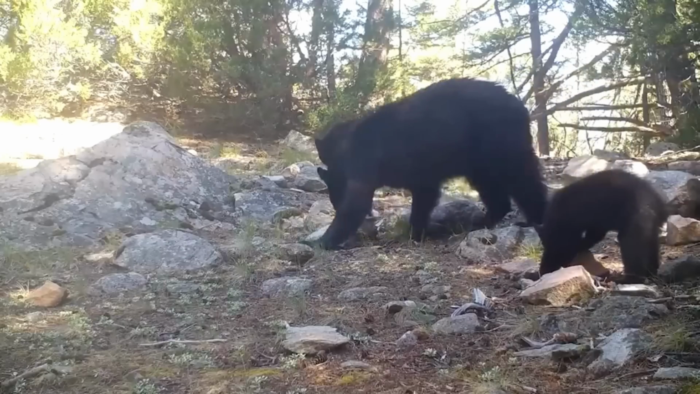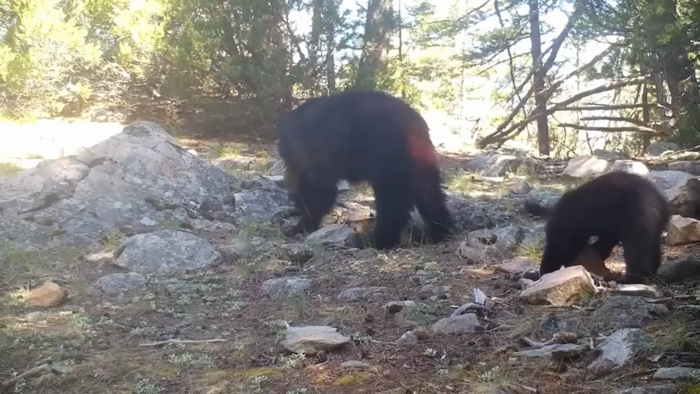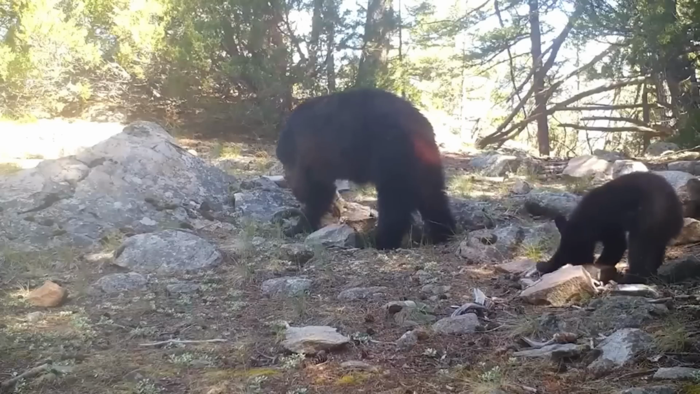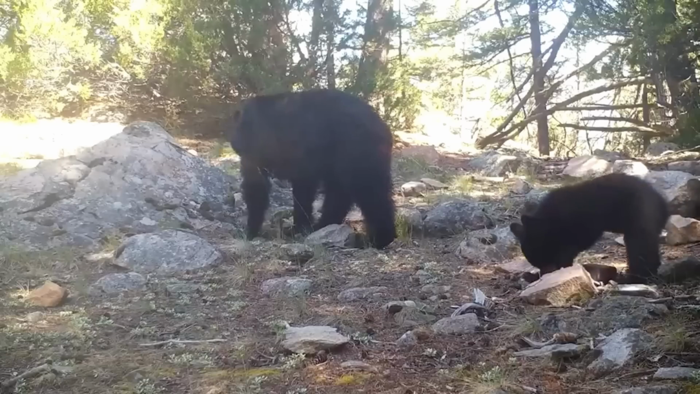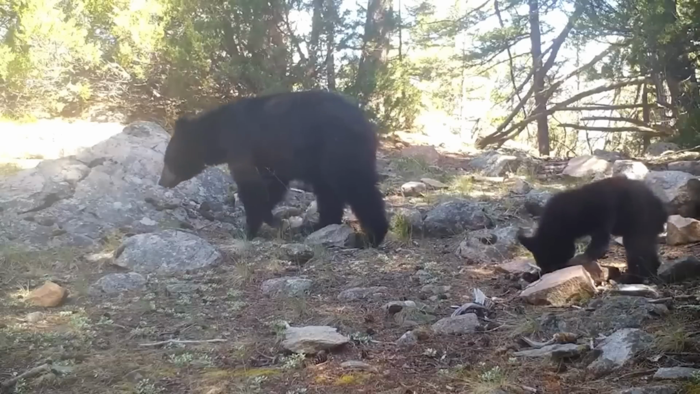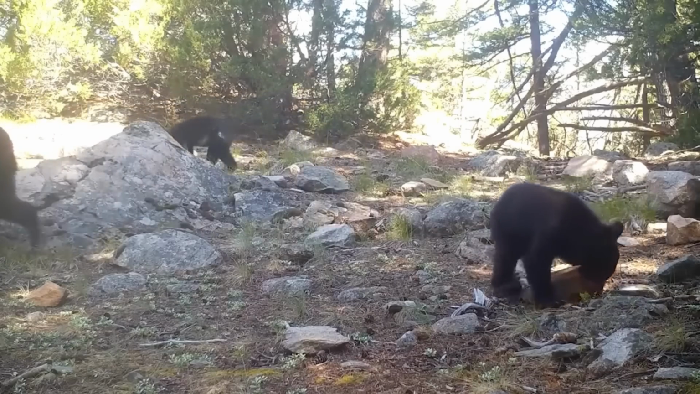Black bears usually birth 2 cubs. The cubs will stay with their mother for about 17 months before they are forced to stop traveling with her and fend for themselves. For now, these mischievous babies are having a wonderful time in their natural habitat and the protection of their mother.